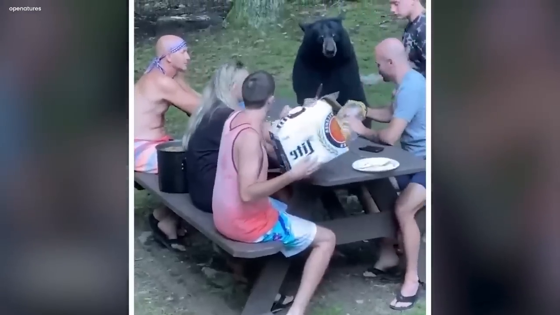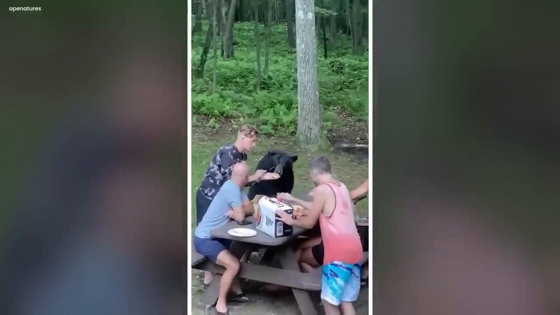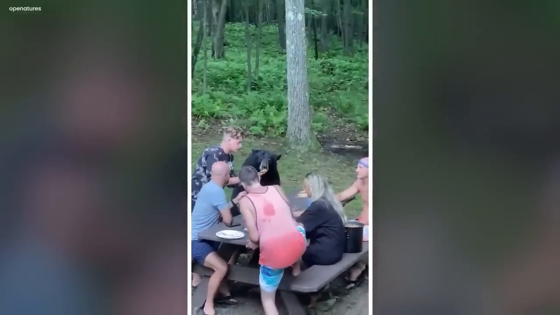It was touching to see the close bond between the people and their furry friend. The happiness in that moment was clear, laughter mixed with the dog's happy panting.